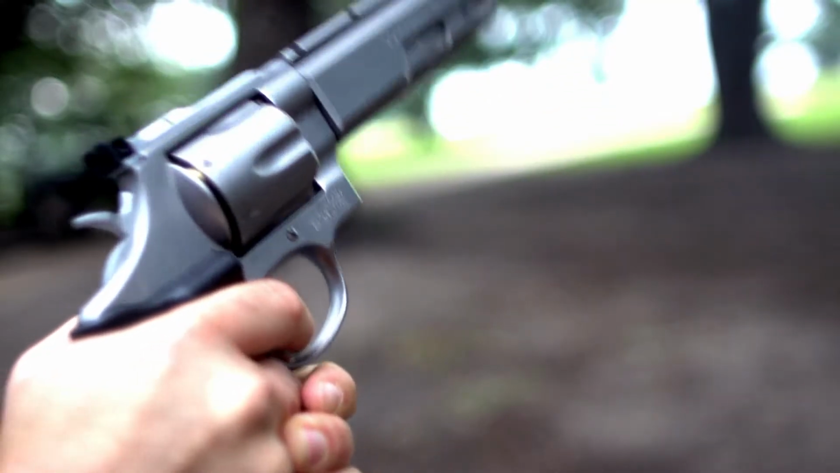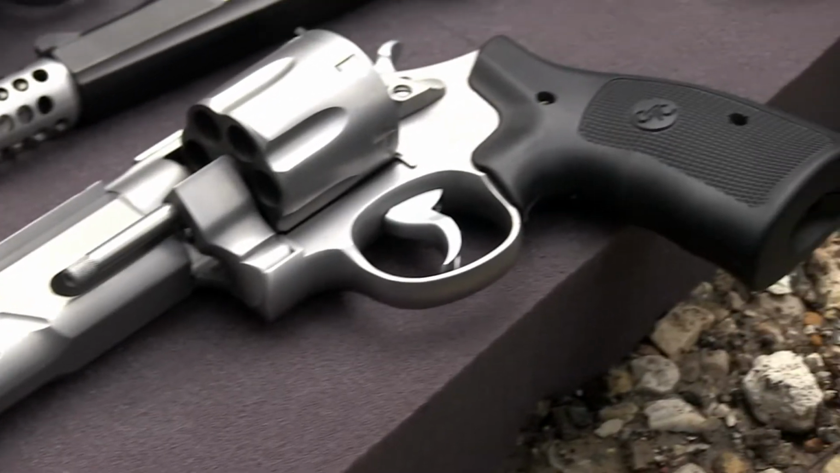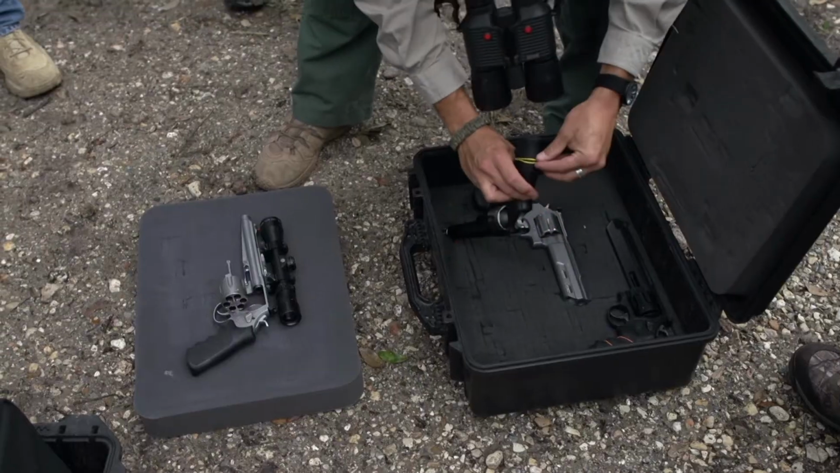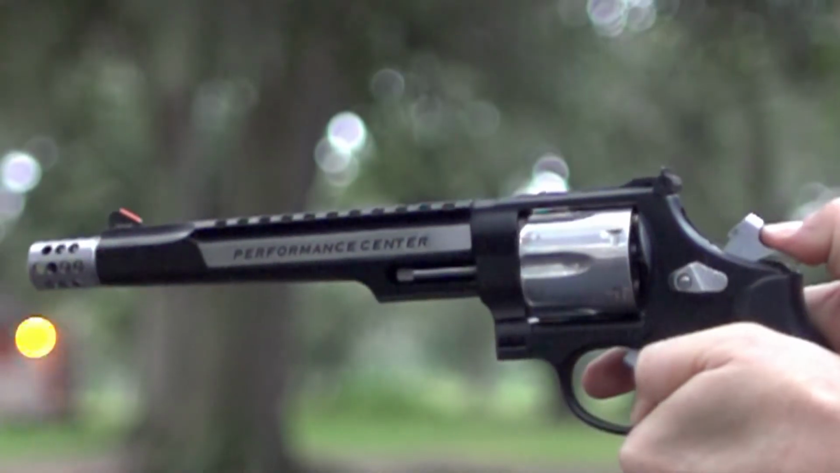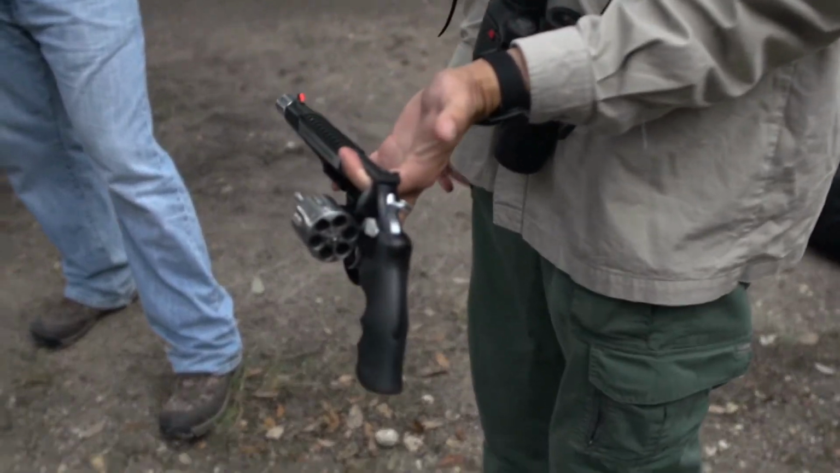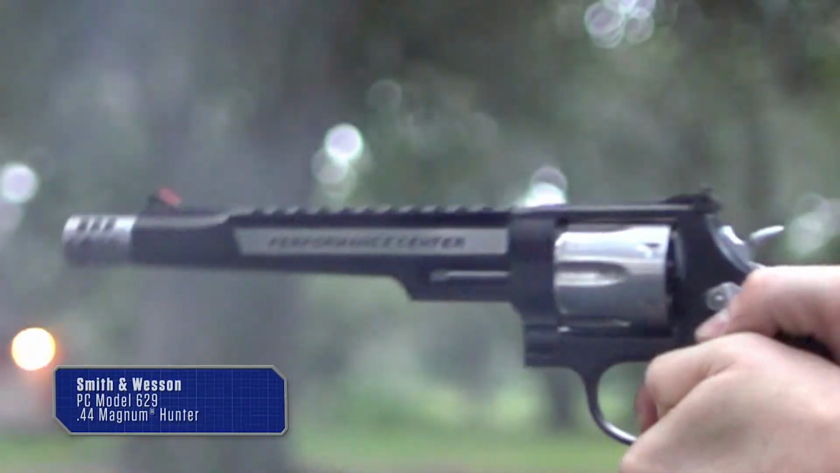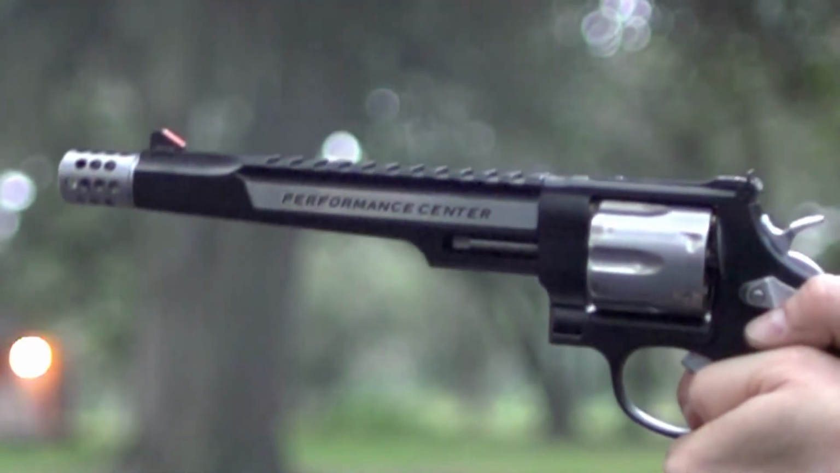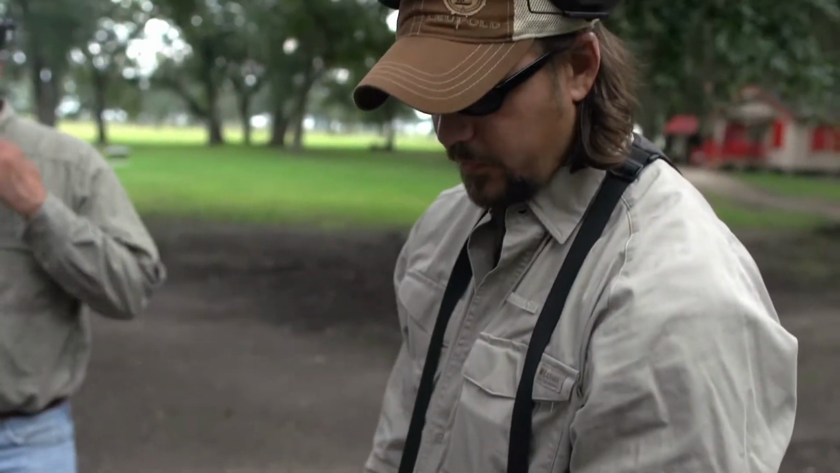If you want to hunt big hogs with a handgun, the revolvers from the Smith & Wesson Performance Center are a really good option. We've got the Smith & Wesson 629 Magnum Hunter, another Performance Center offering, with a full 360-degree compensated barrel and red ramp. It's a stainless steel finish with the black melanite. Of course, you guys know the Performance Center. Everything's hand-lapped, hand-fitted, with a Performance Center action job.